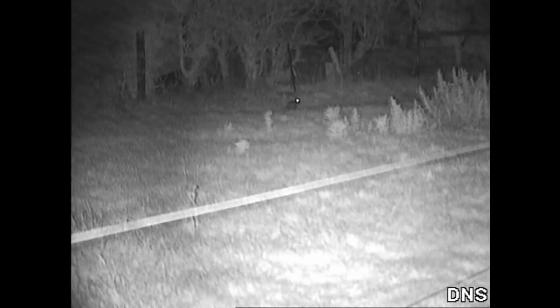This is the spotter now dialed in to around 130 yards. You can see that rabbit clearly. This is now on its full zoom, and you can really see it clearly.